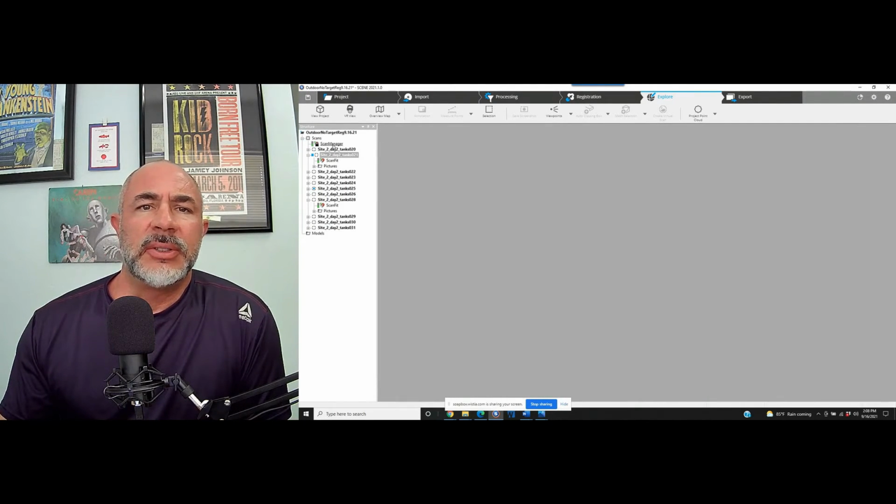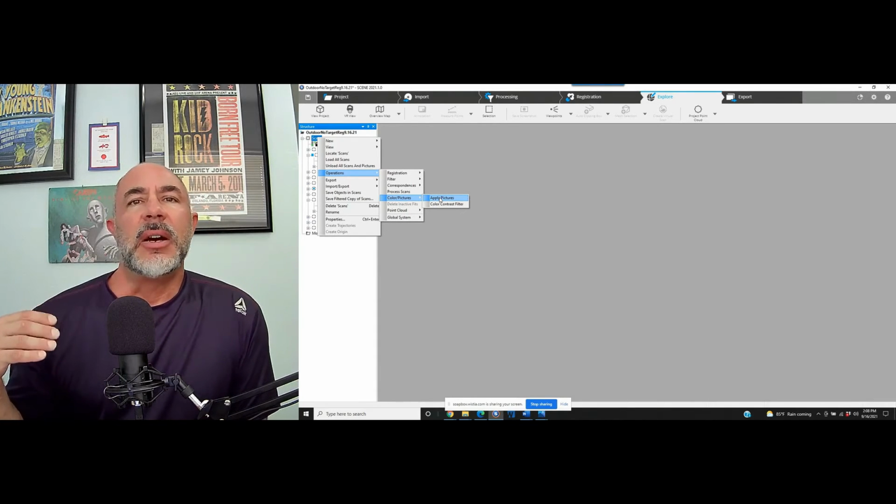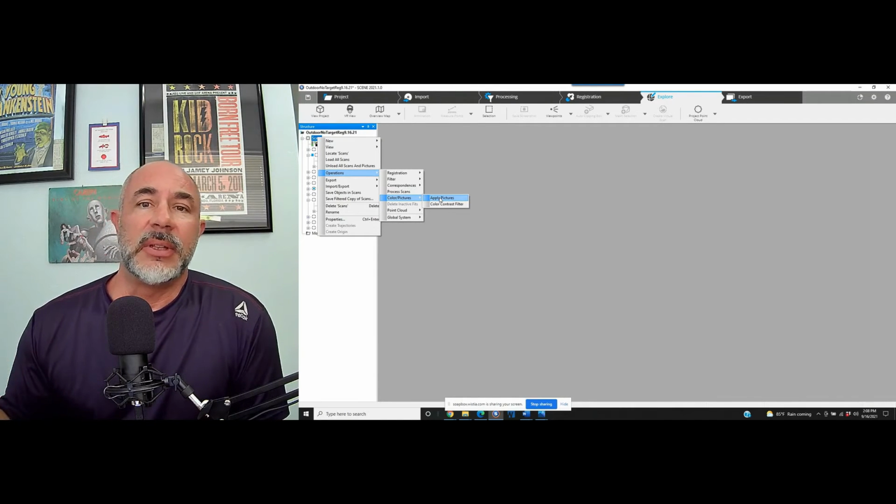This can be done simply by going to the scans folder on the left, the top part here. We'll right click on that and go to Operations, Color Pictures, and Apply Pictures. This can be done on each of the scans if you'd like. It can be done all at one time if you'd like.